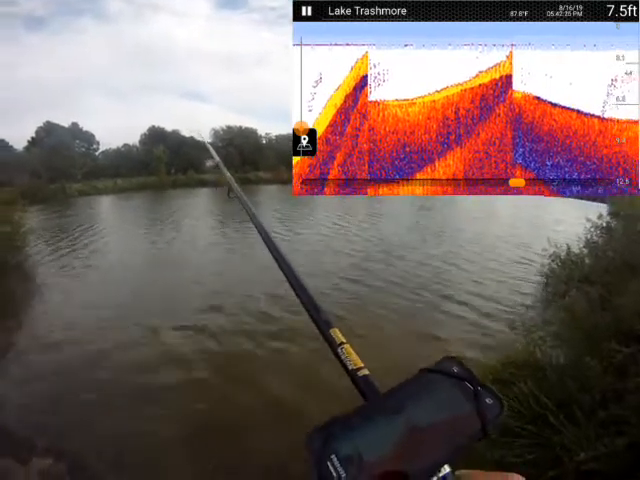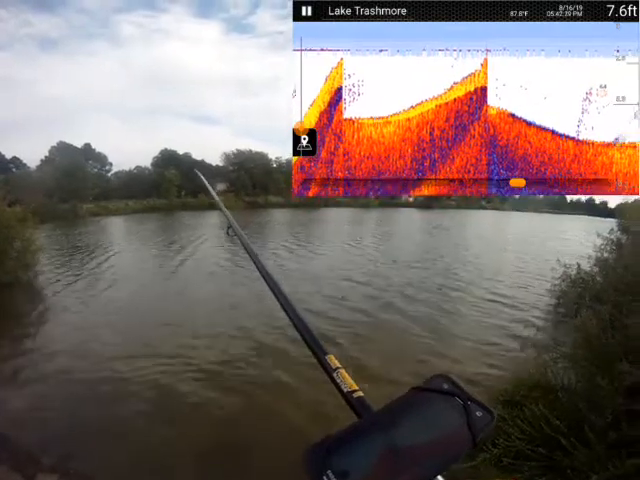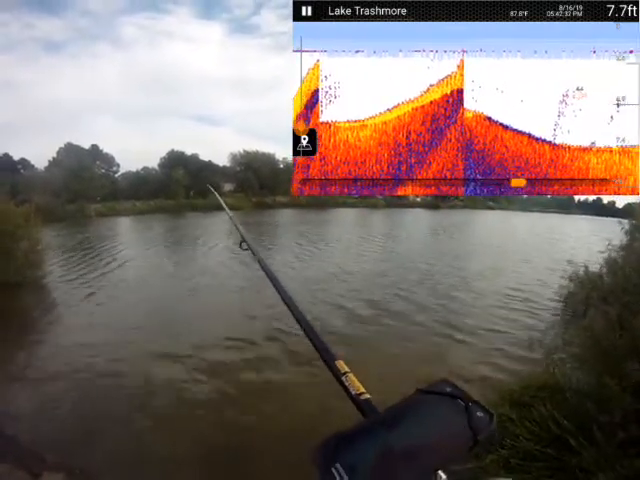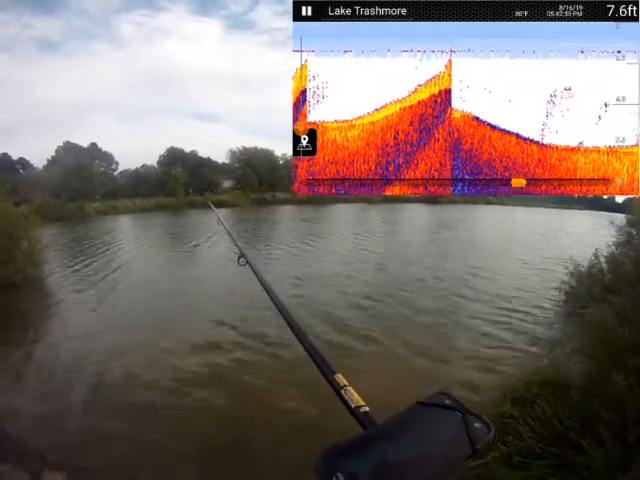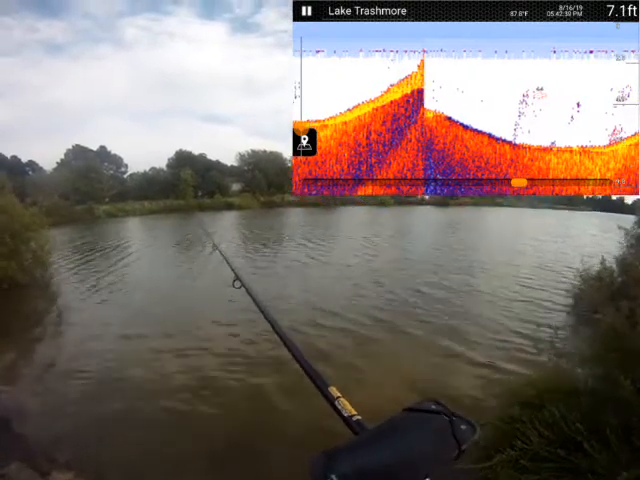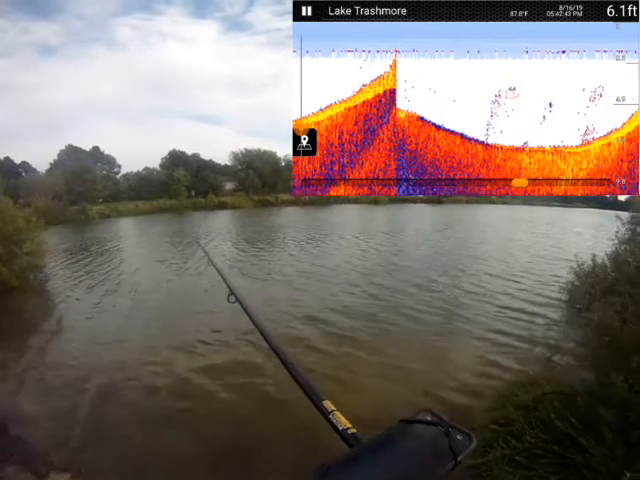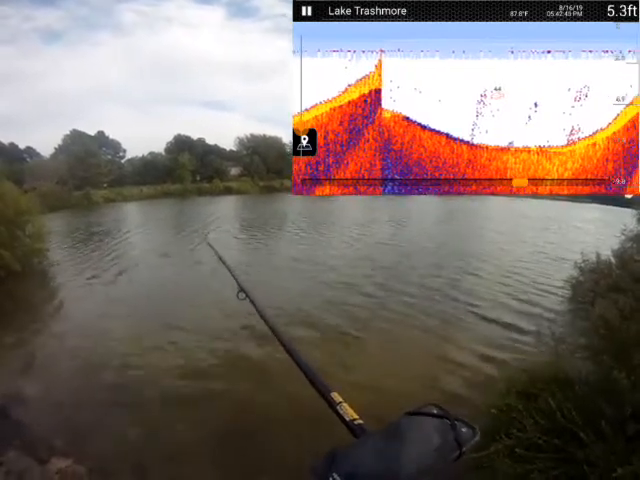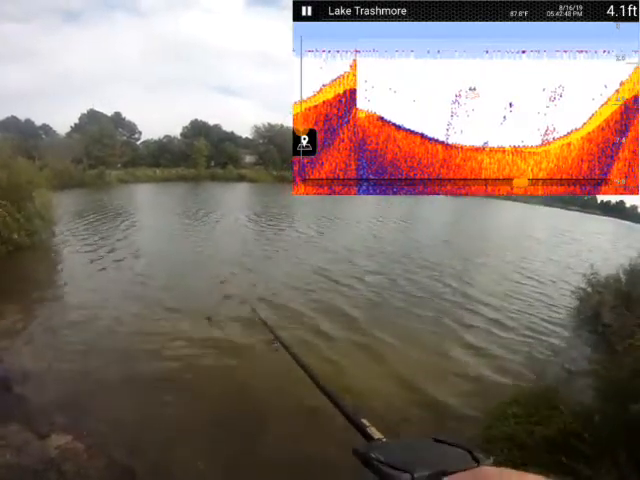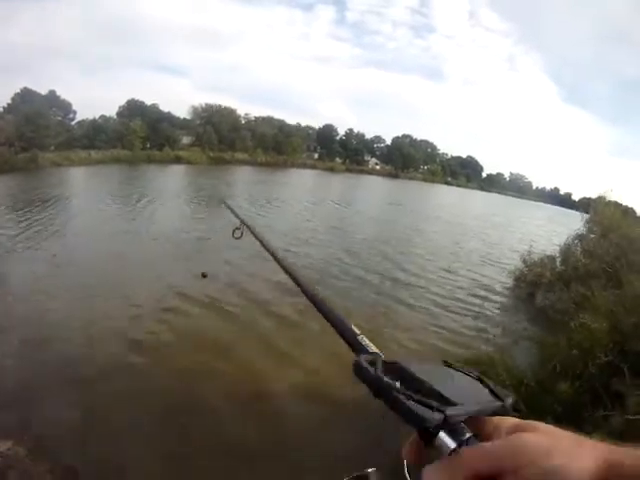Alright, there's a few what I'd call bait fish over the area. Bluegill, crappie, something like that. Get the fish in here with a trout magnet, maybe, over the deep part. Alright, how about that willow next? Let's try that.